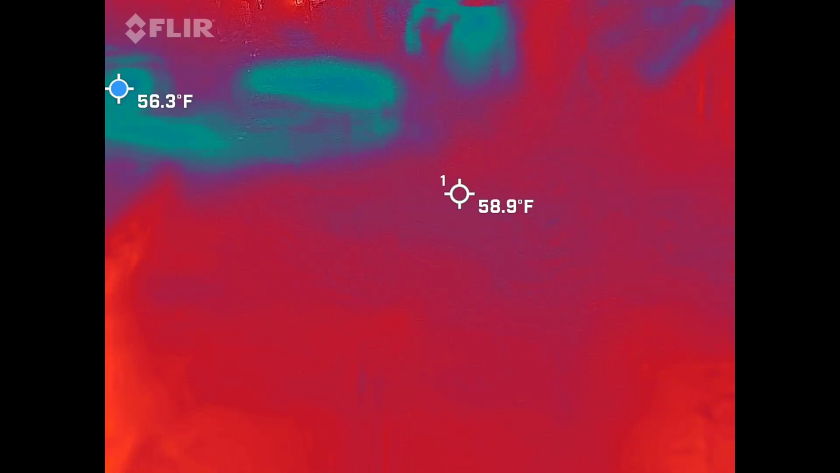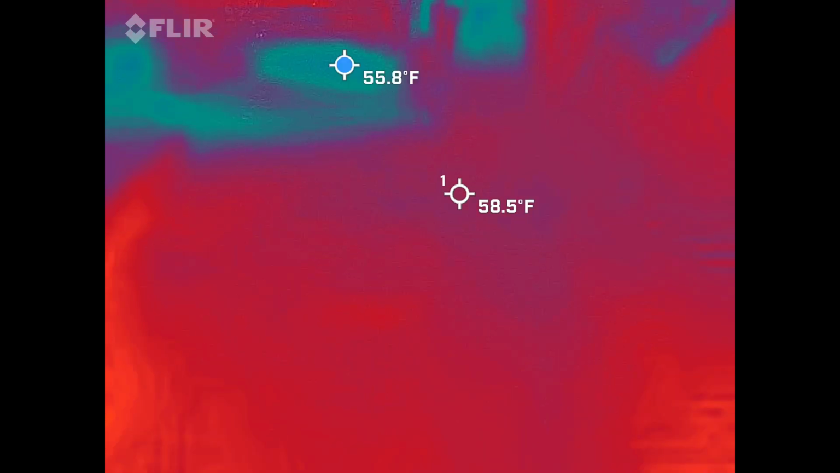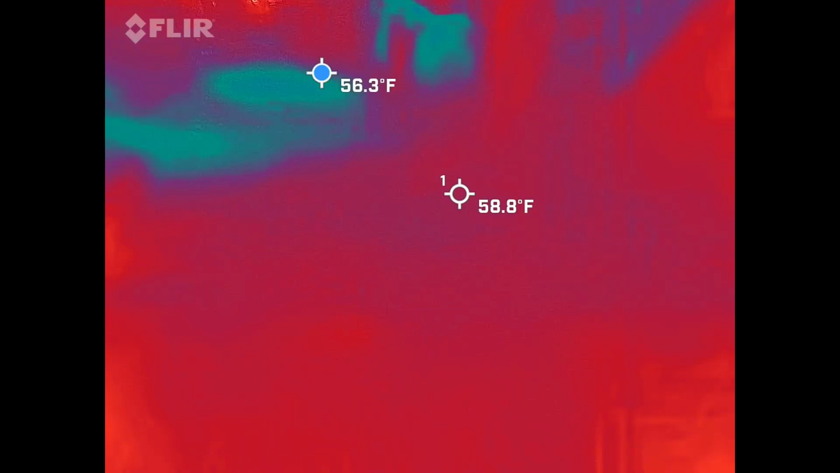So let's kind of cover the history of why we're here. This used to be called Dueler's Alley because this is where some of the duels used to occur for the city of Charleston. I say some because dueling was illegal in the 1700s, so they had to find hiding spots. This happened to be one of those hiding spots. So here's how this story goes.